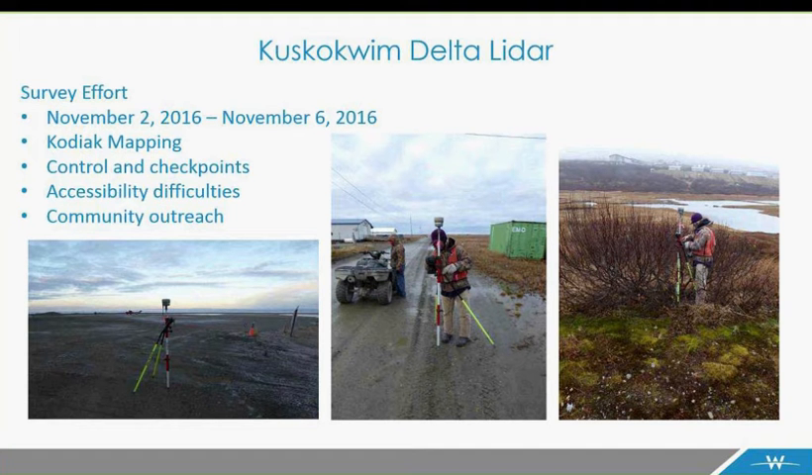Again, accessibility difficulties, remoteness of the area, availability of fuel, and access to inundated wetlands were also a major concern. So we were able to get all this completed and use the various towns and villages throughout the project area to develop the most appropriate network of control that was possible. And like I said, they got all that done November 2nd through the 6th.